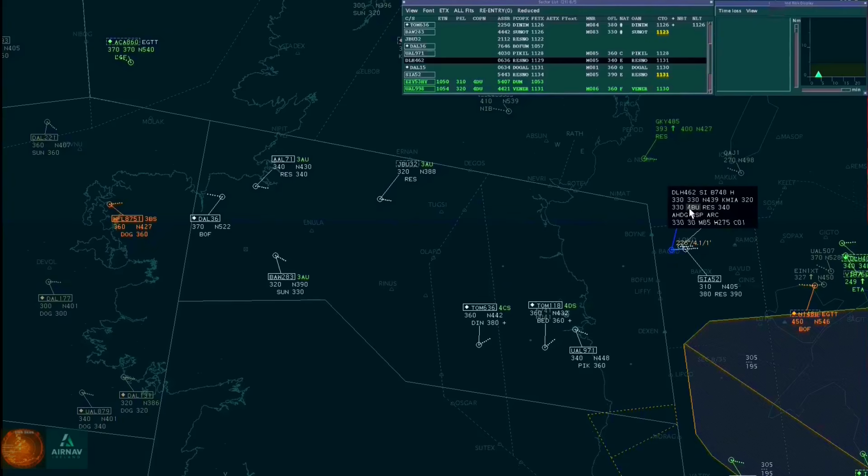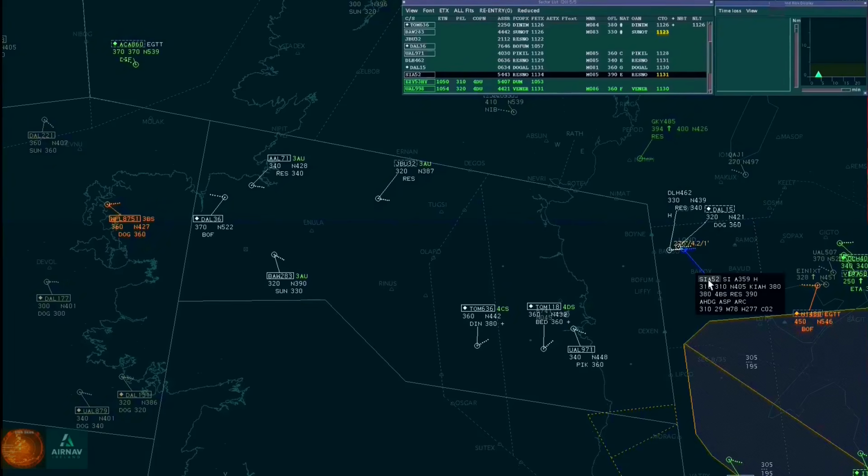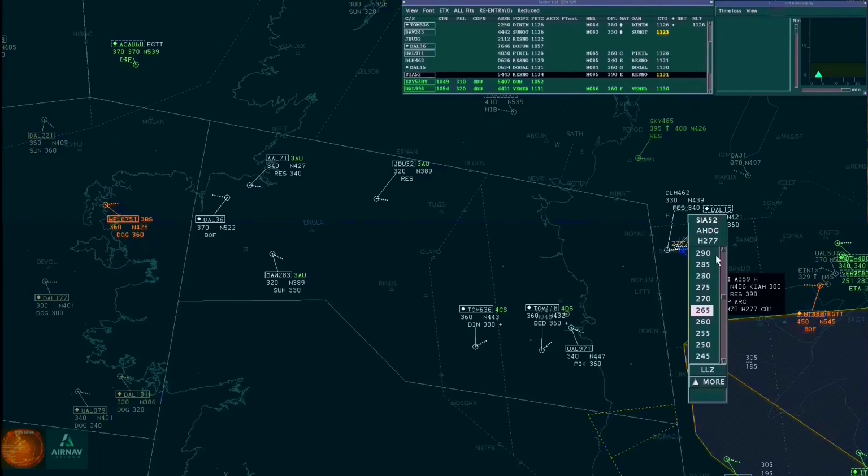Lufthansa 462, Shannon, continue present heading to LaFize. 462, maintaining heading. Singapore 52, Shannon, turn right, fly heading 290. Heading 290, Singapore 52.